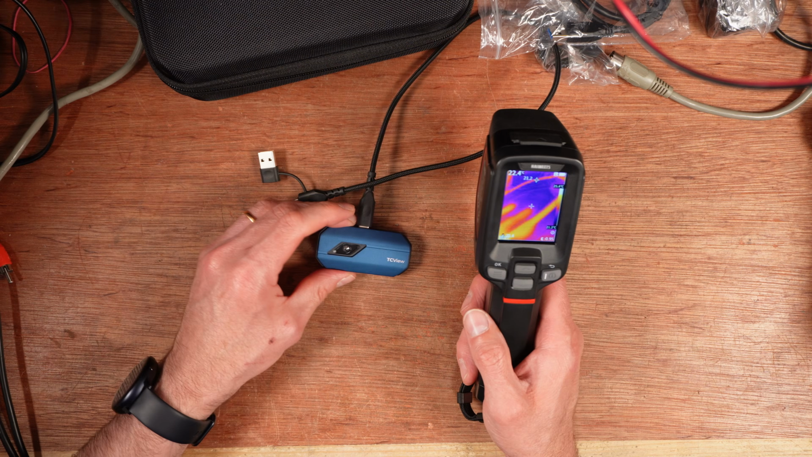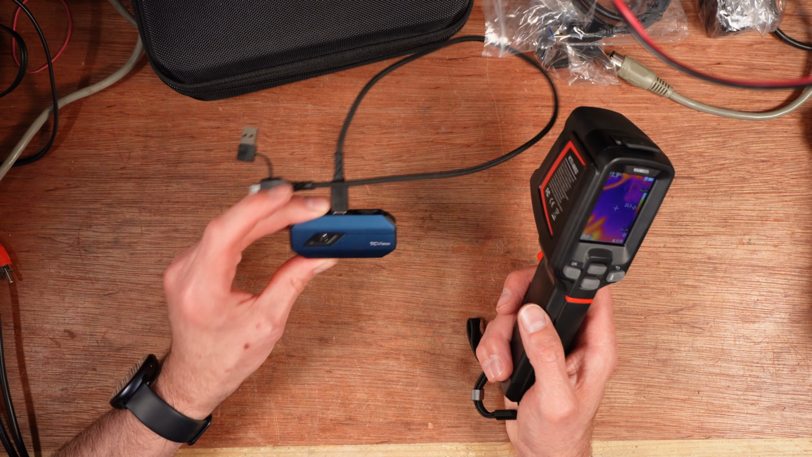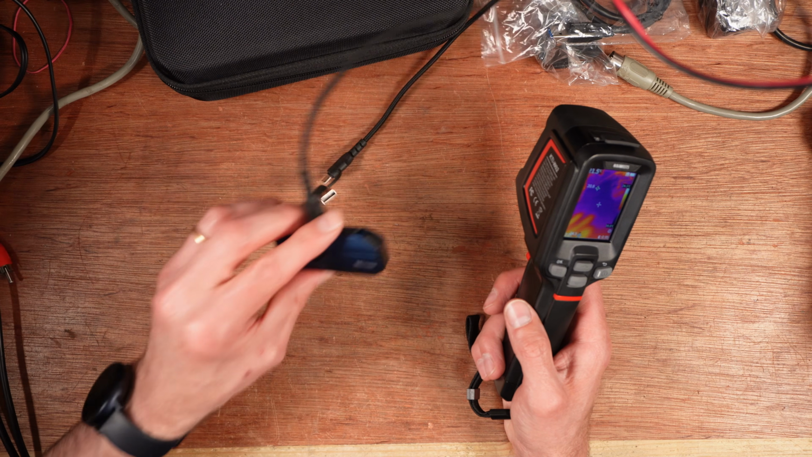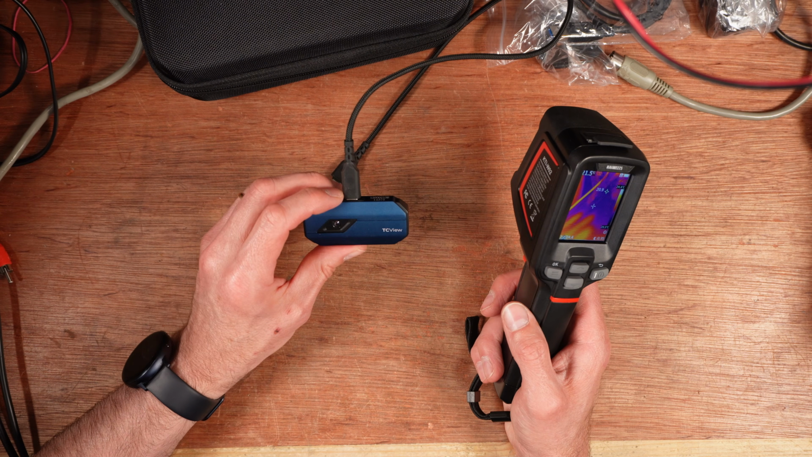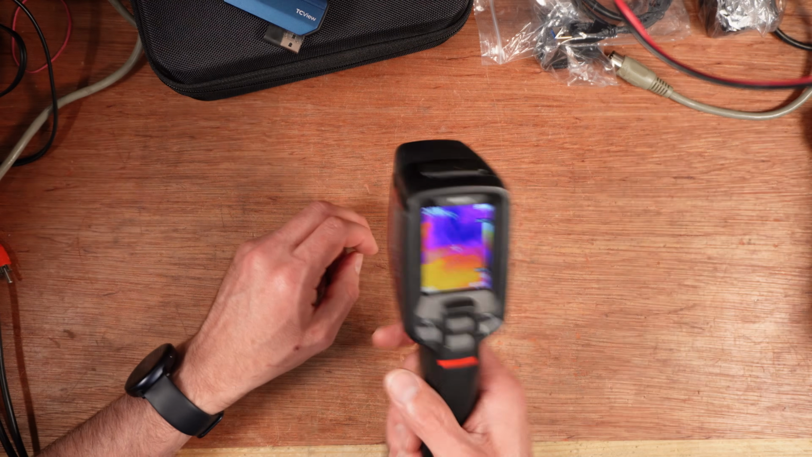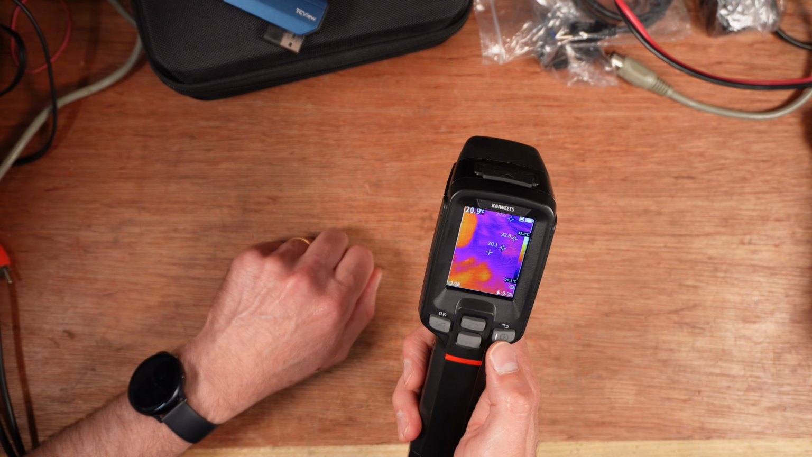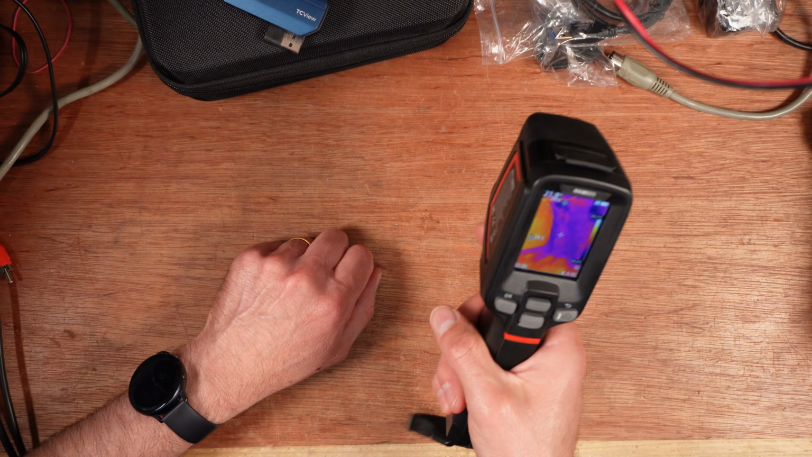So in terms of ease of pick up and play, this is pretty good. Probably I would give pick up and play score of the Topdon camera a 6 out of 10, just because I have to use my phone and I have to have this cable, although I've just realized that I don't really have to have that. So 6.5 out of 10, but this is going to get an 8 out of 10 because I can just pick it up and press it and I'm ready to go.